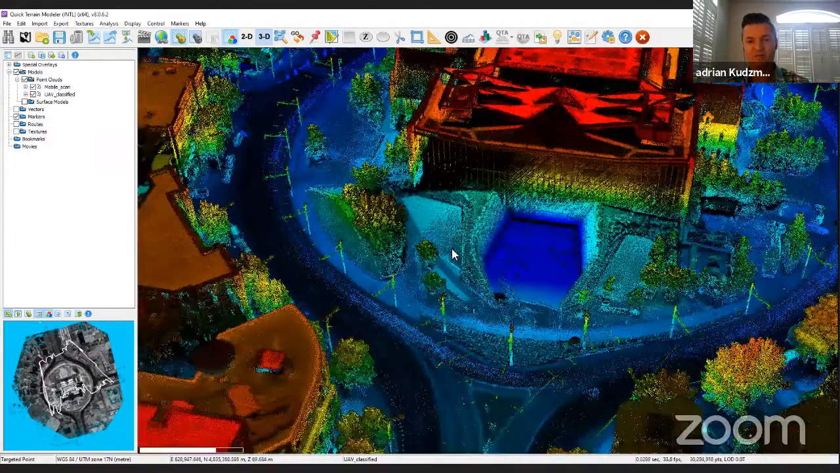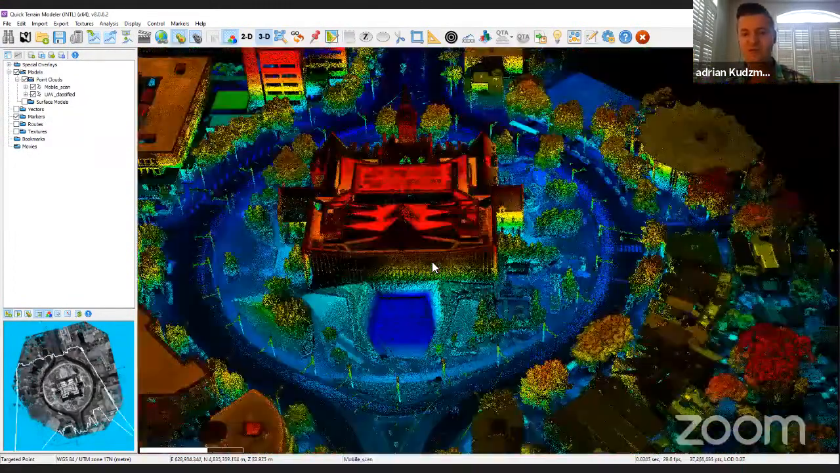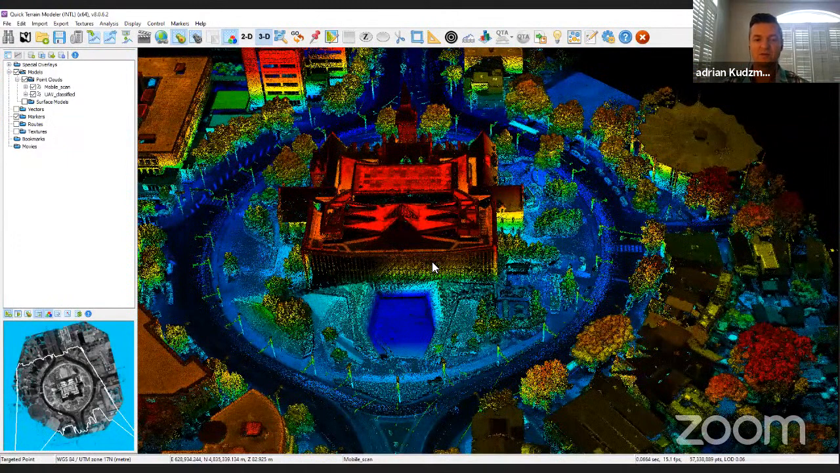Now, this data has been calibrated, what I mean by calibrated is matched line to line and georeferenced properly. We can generate some other outputs from these data sets.